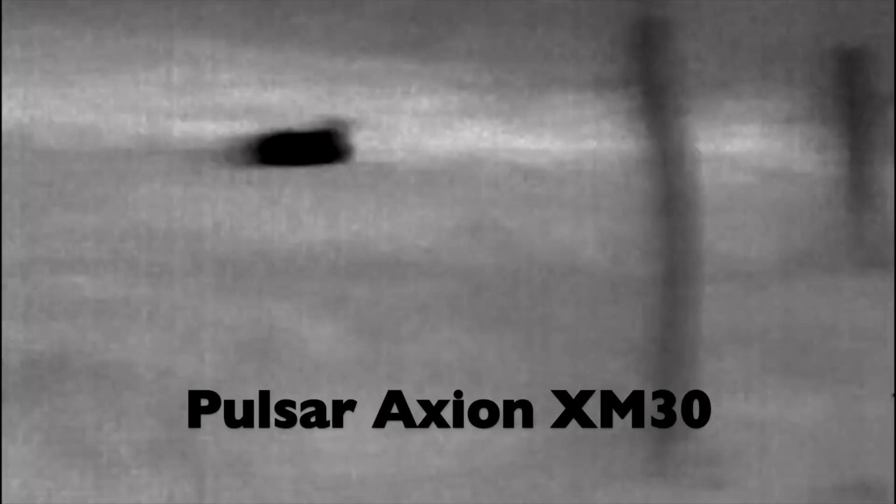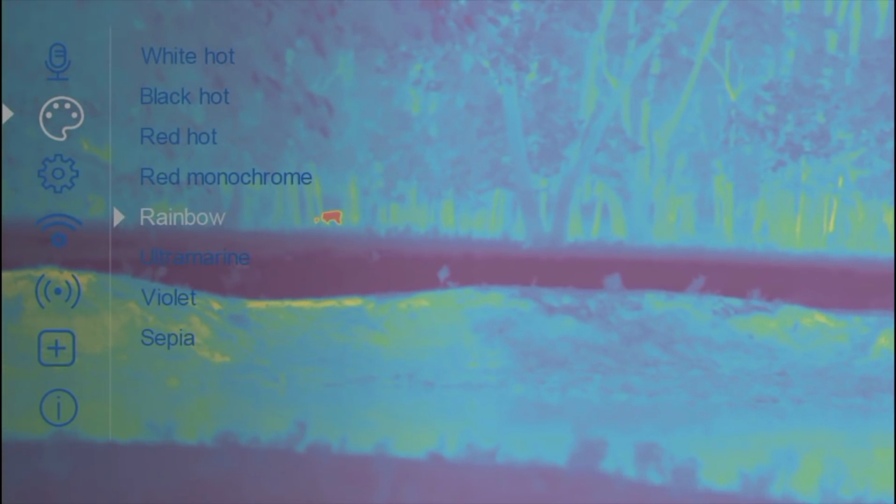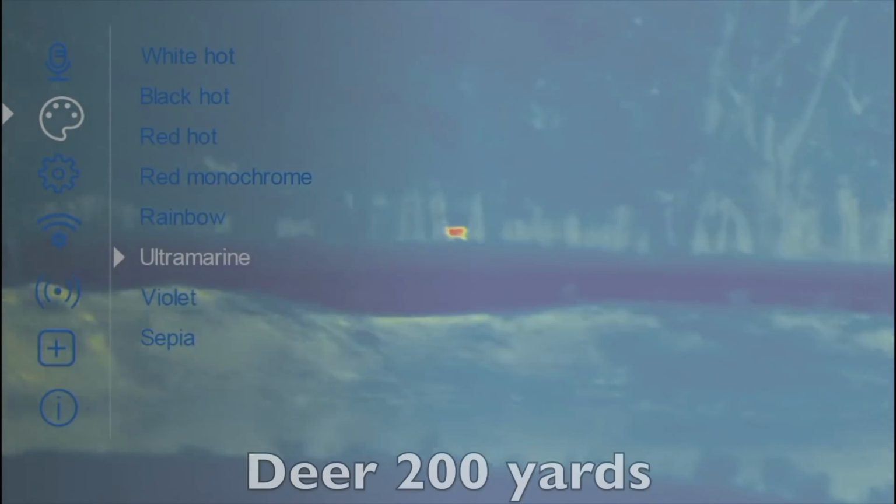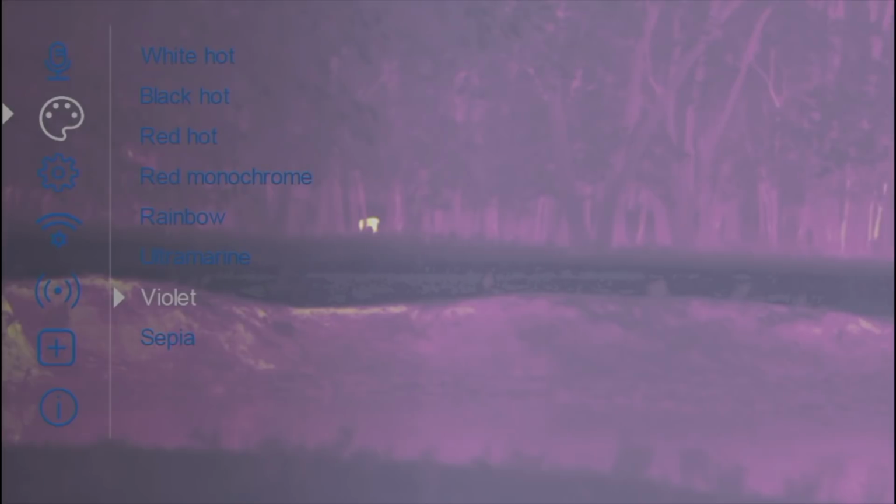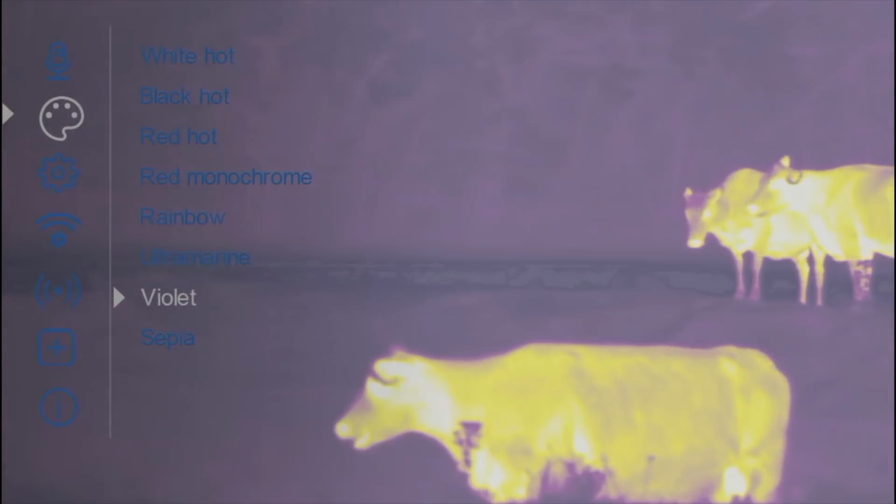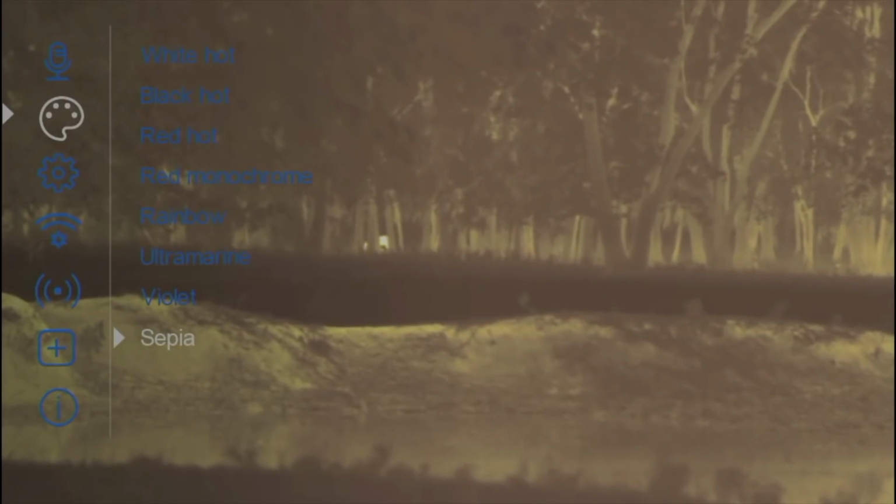When I got to the property at 11 p.m., I noticed all the cattle and horses were in the front portion of the field. I checked the weather to see the wind was literally going to be swirling all night long. Around midnight, the cattle came into my hunting area, giving me an opportunity to check out some of the options on the Pulsar Thermion XG50. Here are some of the color palettes. I did not fine-tune the resolution or contrast with each one of the color palettes.